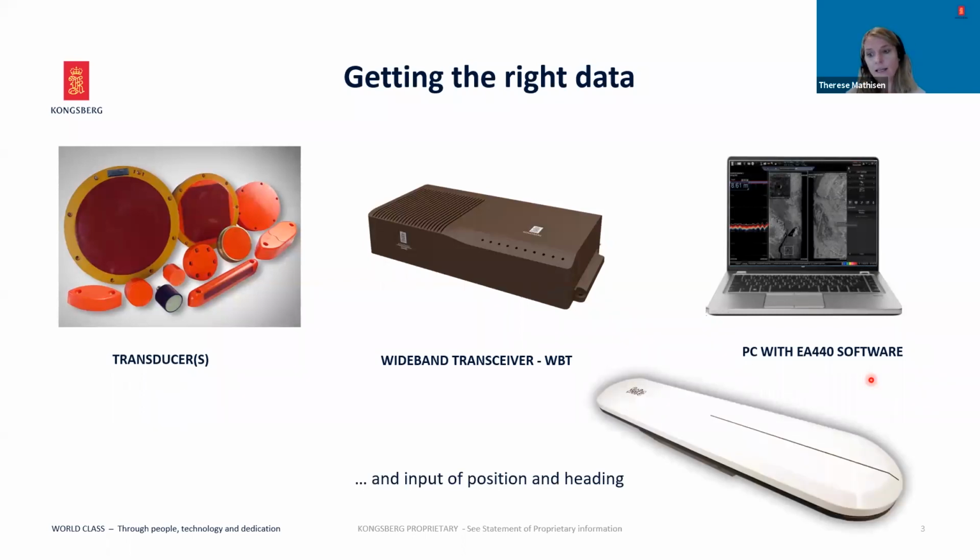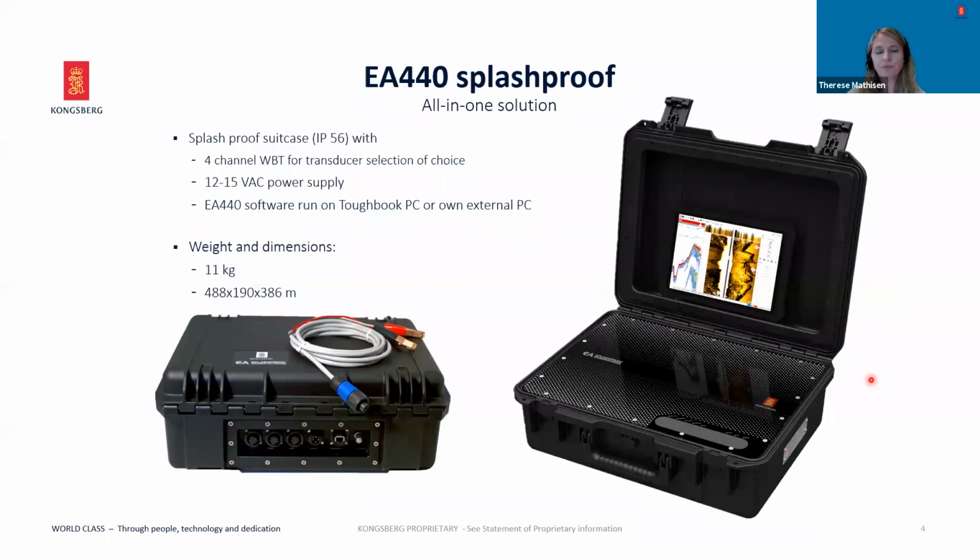You will finally need a position and heading input. The Kongsberg CNAV, as shown, is a high-quality position and heading solution alternative that Kongsberg offers. For portable or small boat operations, or just ease of use, the WBT and the laptop come in a splashproof suitcase. This also comes with 4 channels and is powered by a 12 to 15 volt power supply. The suitcase with its contents weighs around 11 kilos.